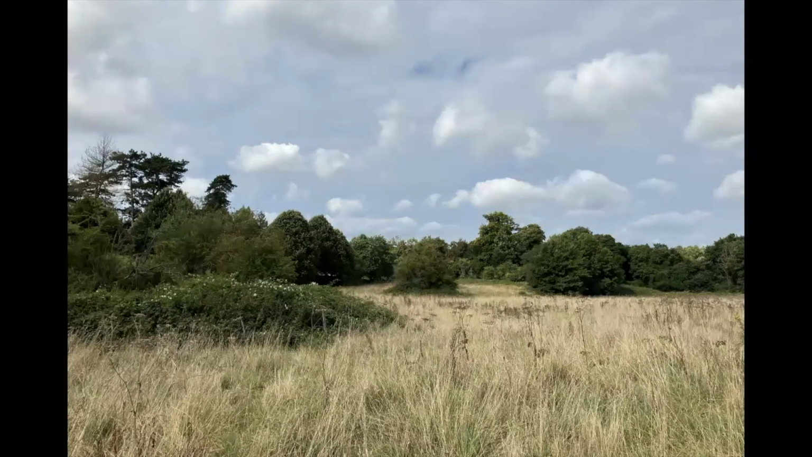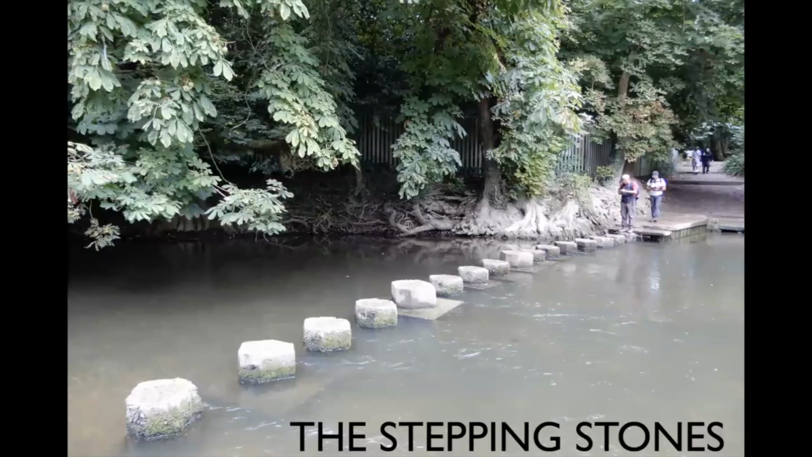So dry grass here and these bramble mounds, and typically next to or with trees growing in them.